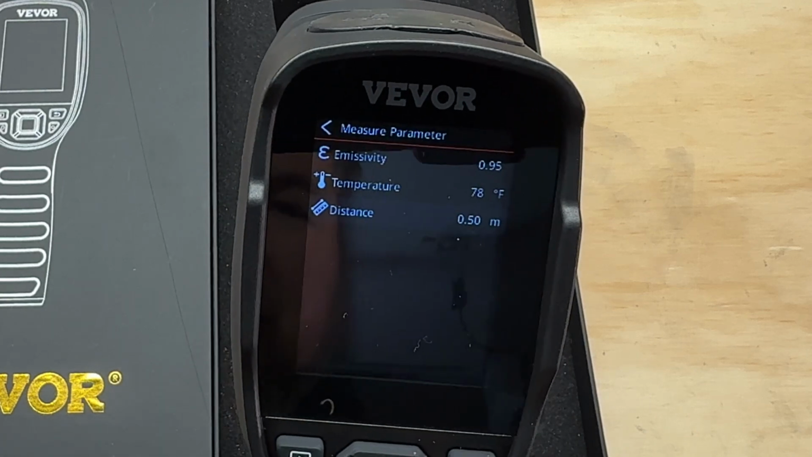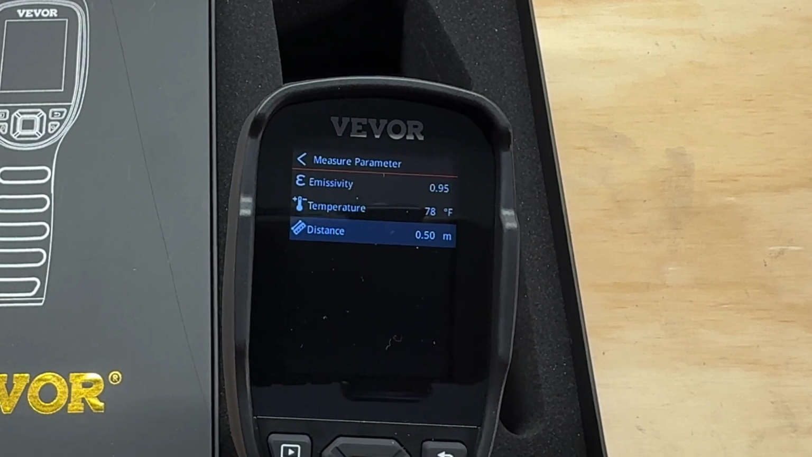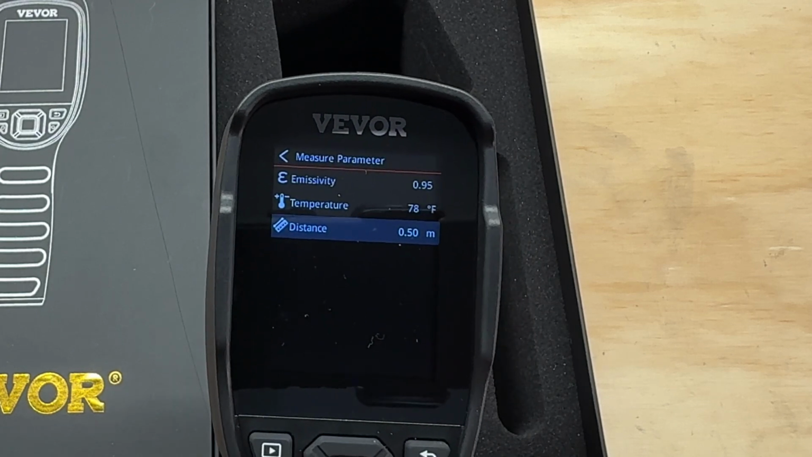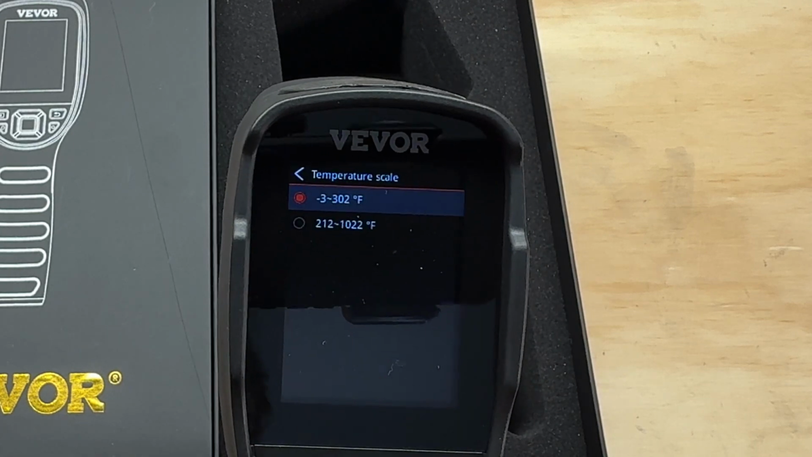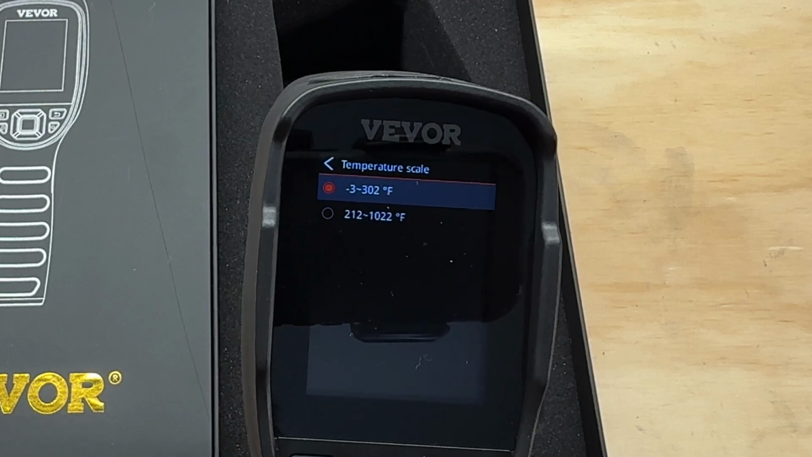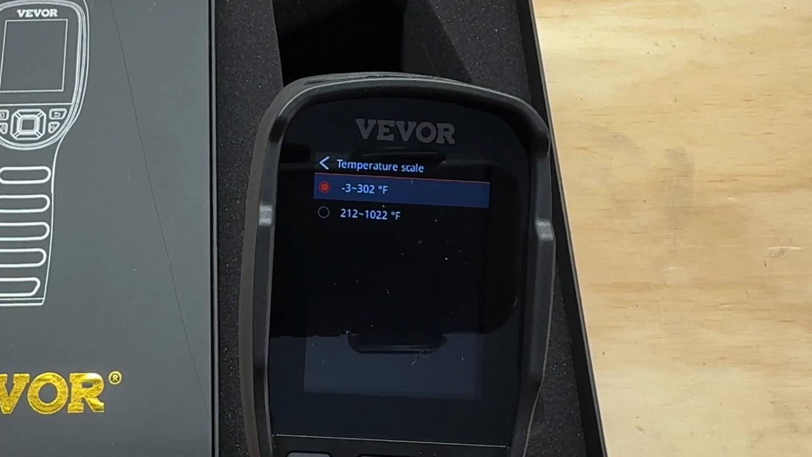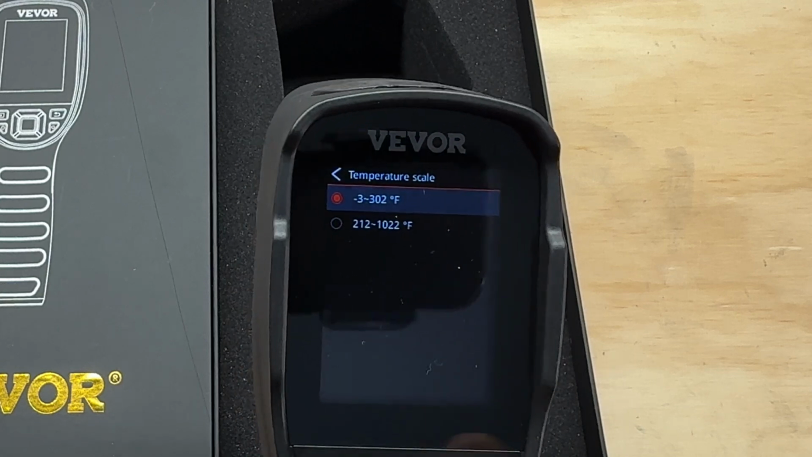It looks like it's in meters, so 0.5 meters. 1 meter is 3 feet, so that would be 1.5 feet. Okay, so keep that in mind. Temperature scale, we can do -3 to 305 degrees, or we can do 212 degrees up to 1022. For our uses, we're going to keep it where it's set.